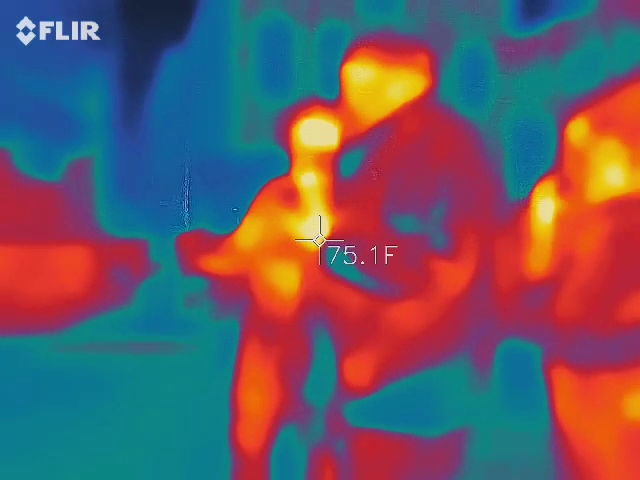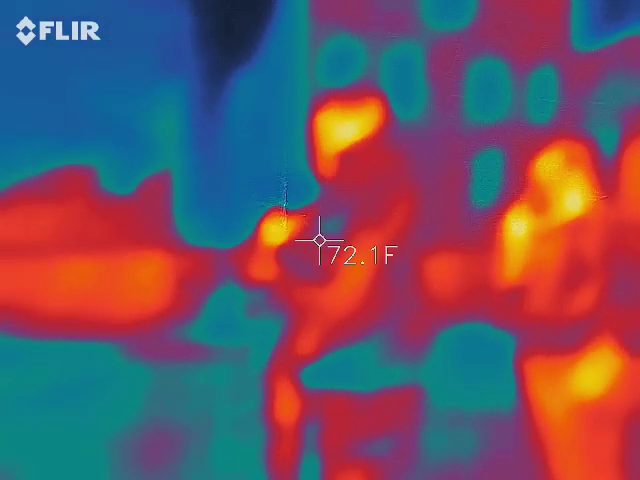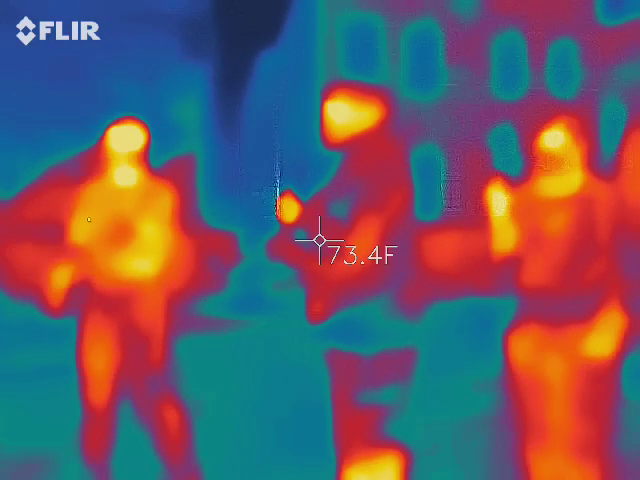This device is meant to be set up in a room by itself with a camera on it. I don't know how productive it's going to be on first hunts like this. If somebody's watching, it's going to be all over the place.